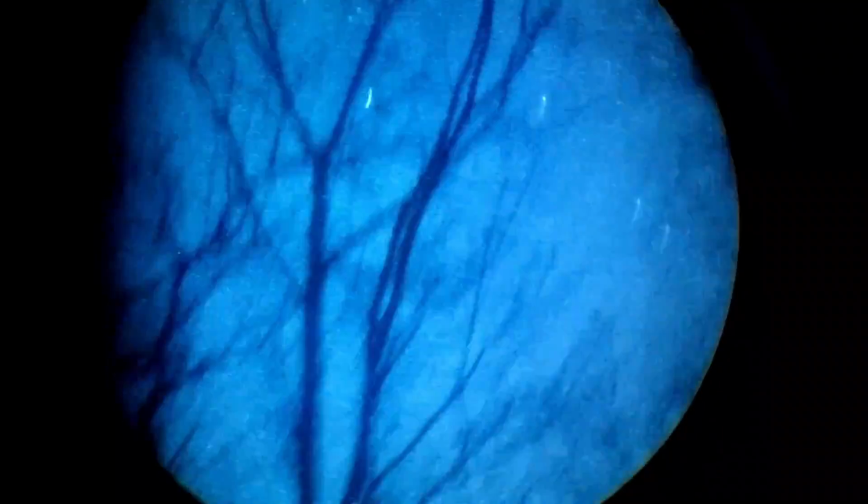Alright, we got the PVS-14 white phosphor Gen 3. We are on a moonless night. We do have no cloud cover, so there is pretty good overhead illumination from the stars. And as you can see here, you have the ability to navigate through the woods and see where you're going. This picture is obviously much better than the stuff I was getting out of the Aurora.